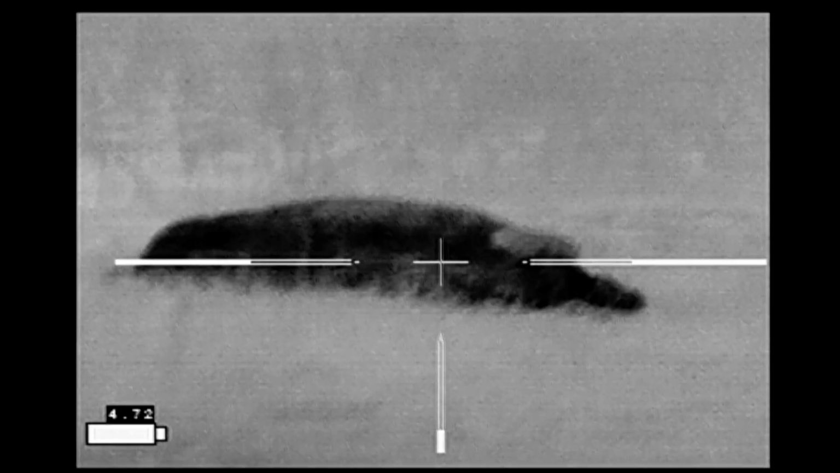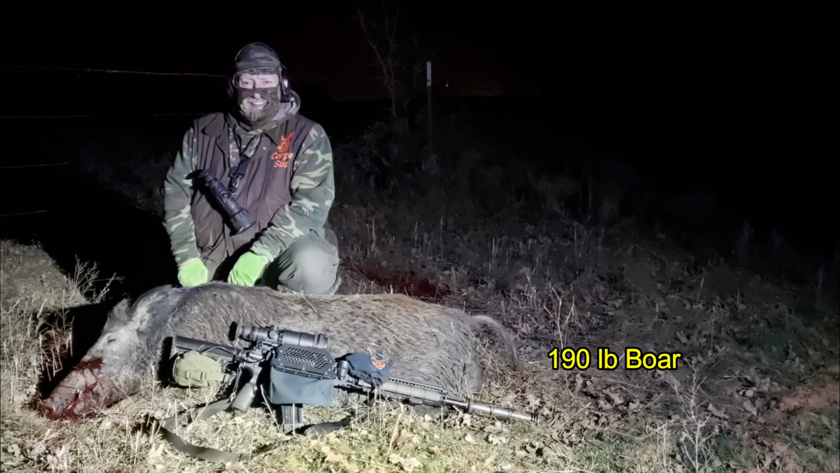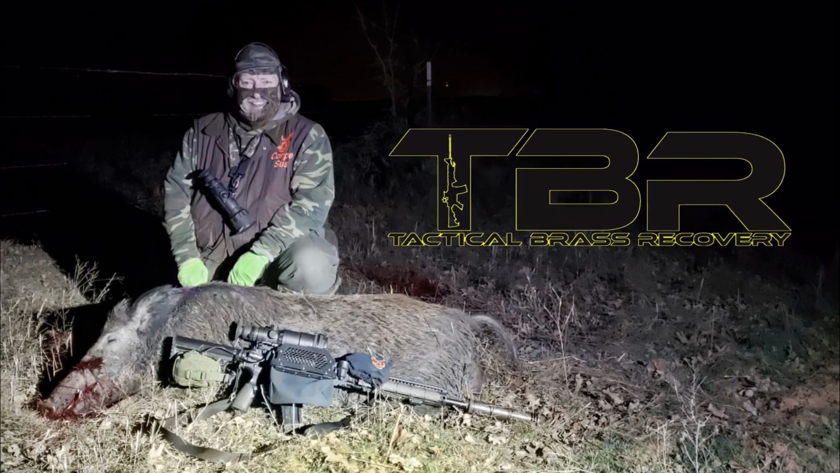And I walk up on the hog and he's still alive, so I give him one quick shot. And I pull the cord and so the power goes off. But he turned out to be a 190-pound boar.